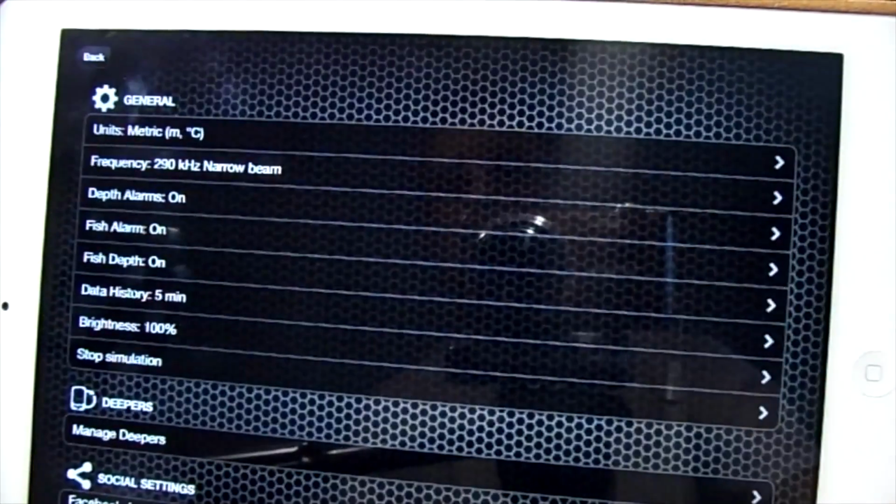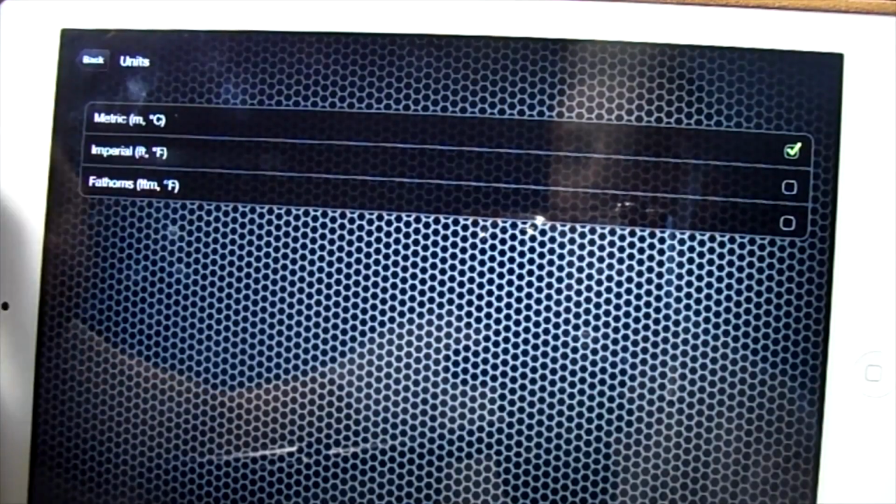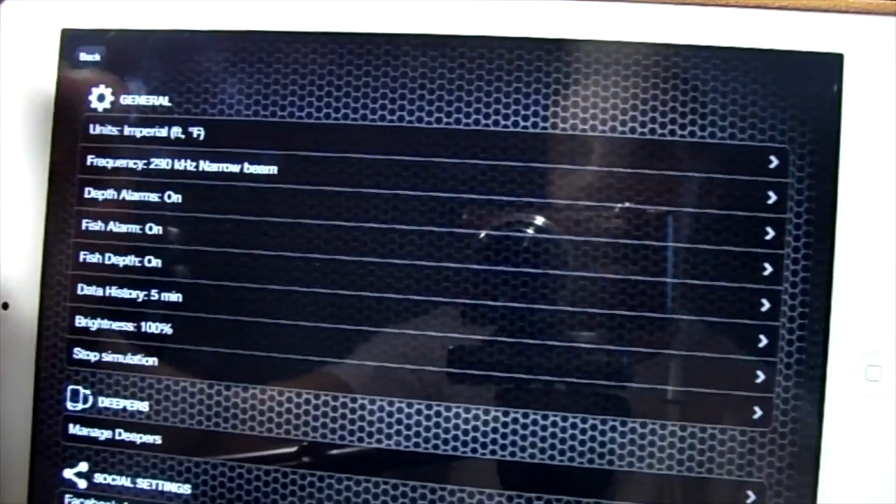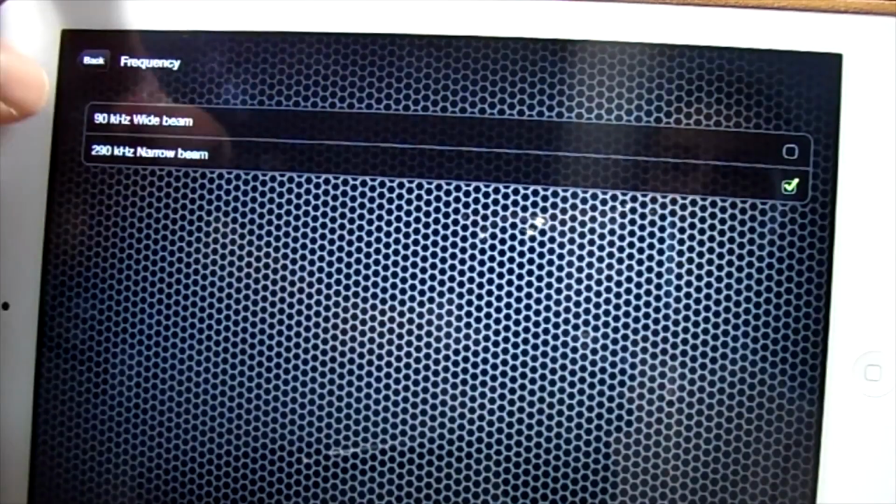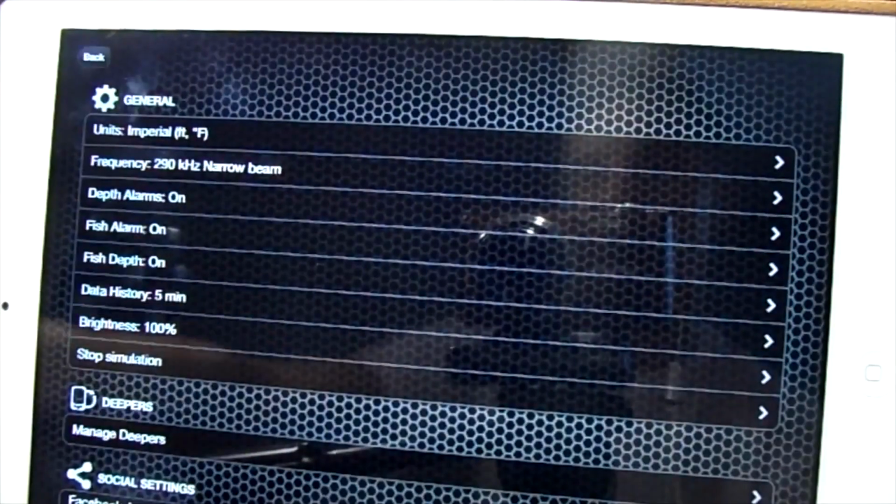Then, of course, you also have settings over here, and that lets you basically configure a lot of the things about the fish finder itself. Right now we're in metric. I would rather be in, let me see here, imperial, so we're going to switch over to that. Go back. You can switch the frequency, so it's on a narrow beam right now. It's going to go a little deeper, but you can change it to a wide beam and get a bit of a wider radius there. It won't go quite as deep, but you know what I'm saying.